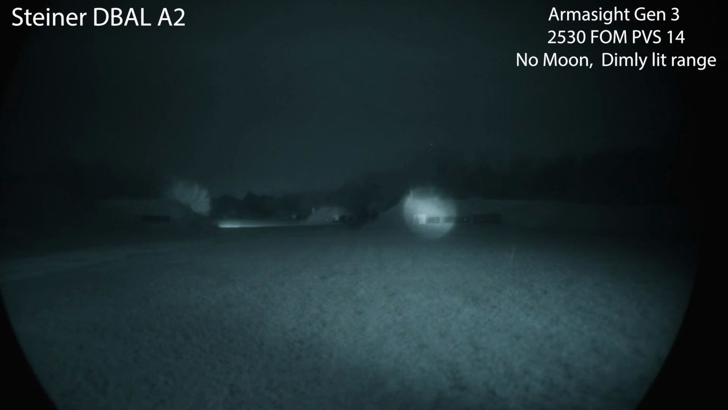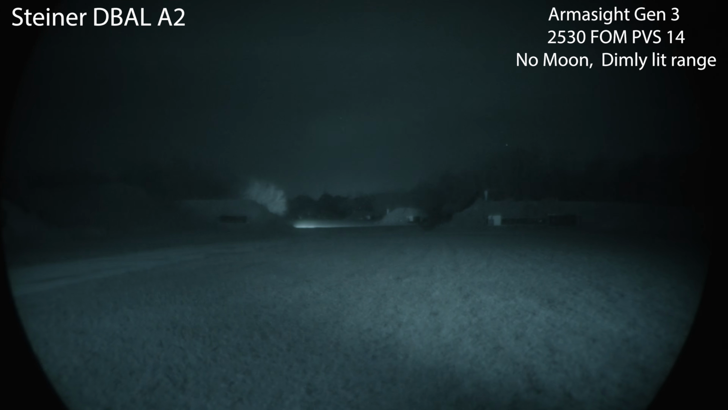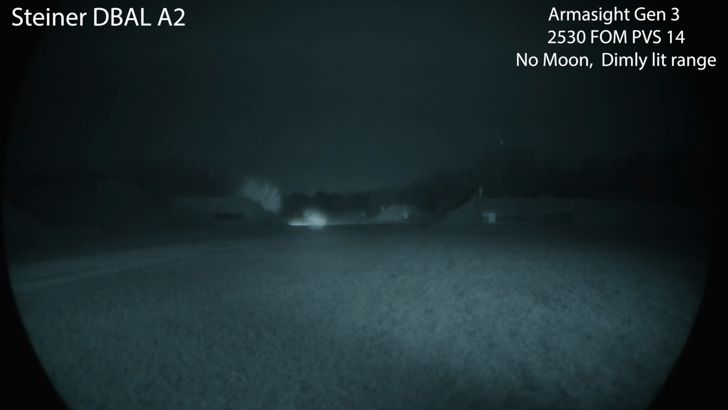The DBAL A2. Didn't expect this one to have much of a challenge for a full power laser. And it still punches through. 500-yard targets, still nice and visible.